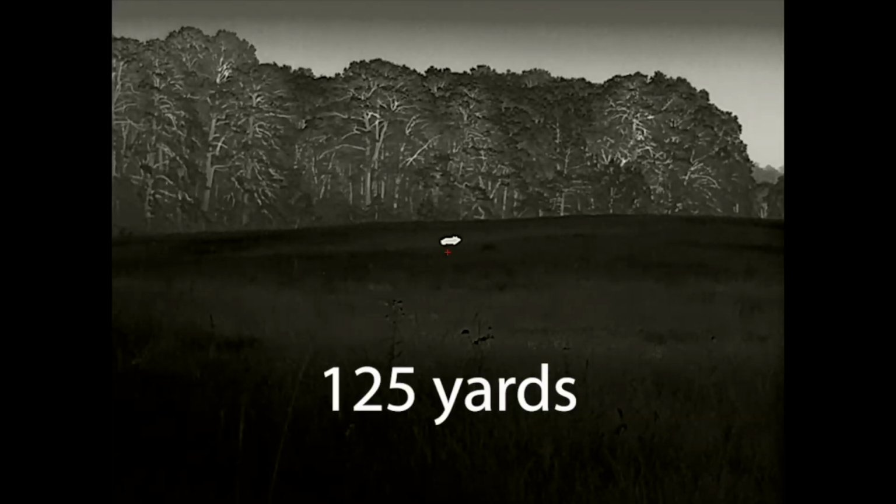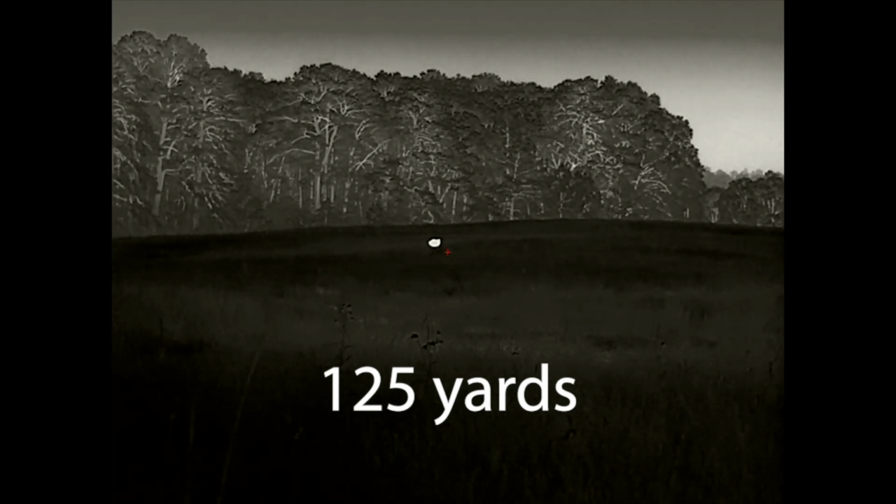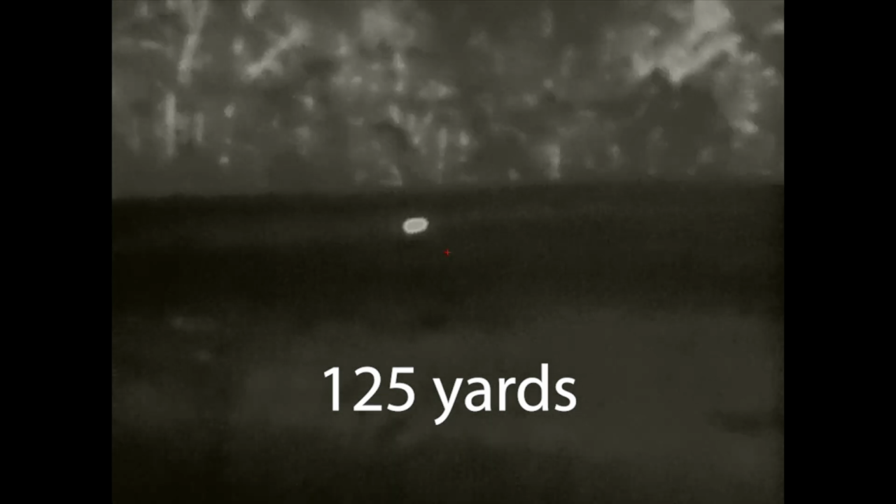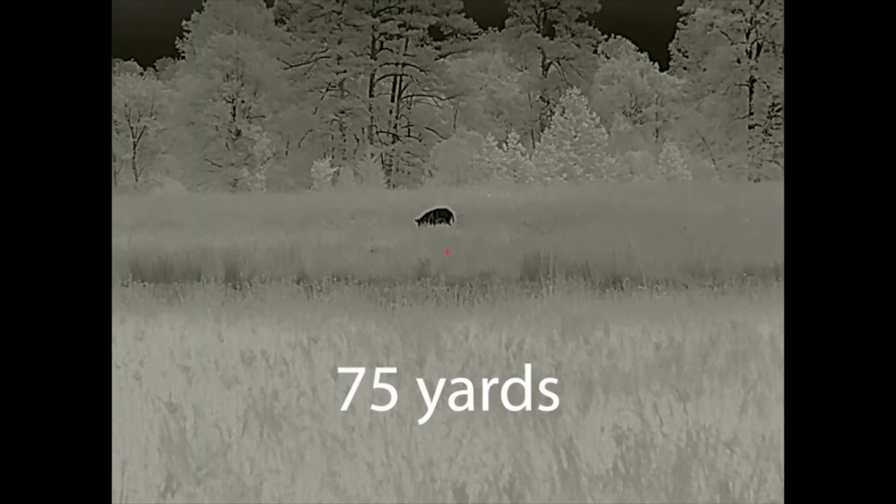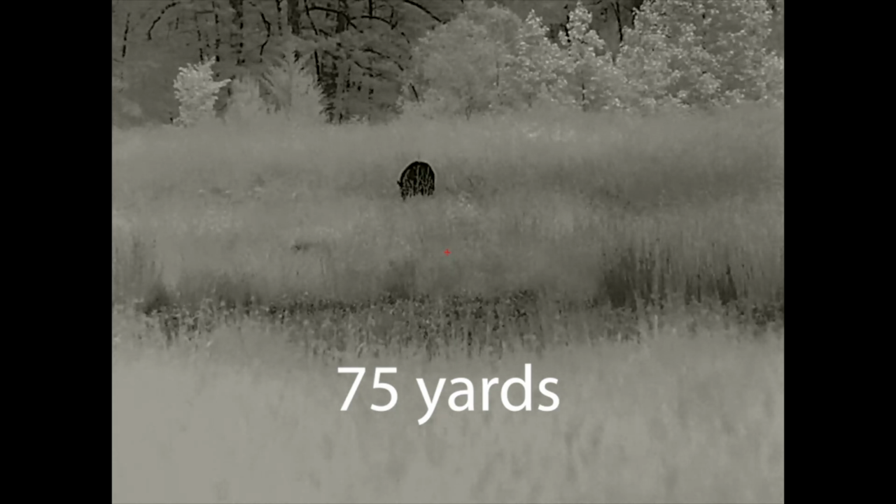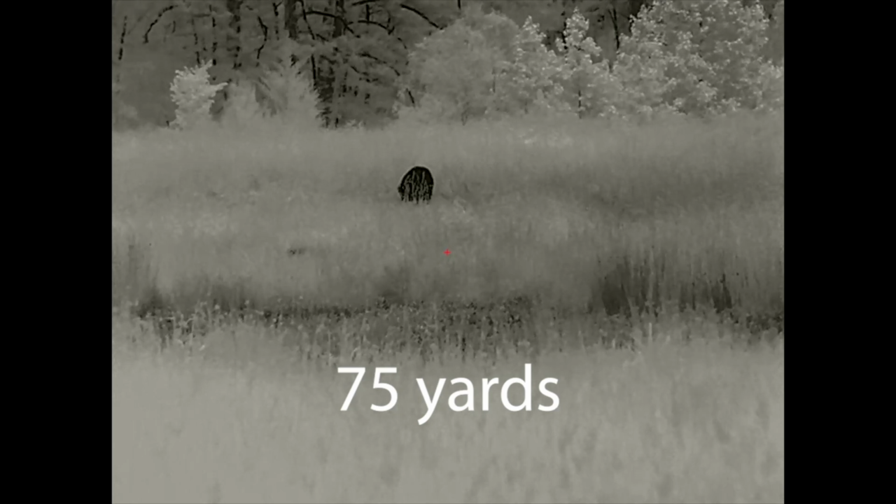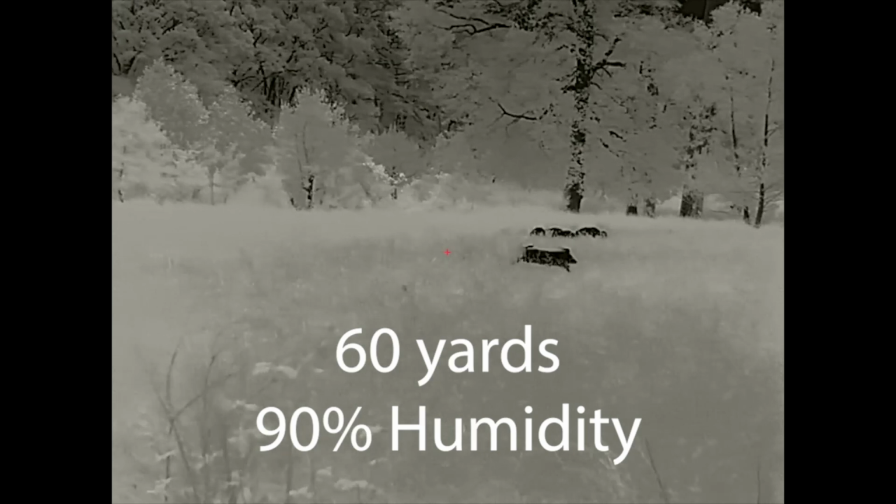ID range. This is where Hans and I say what we estimate the identification range is. We try to be conservative. We try to be realistic. Mileage may vary. With experience, you may ID out a little bit further. In bad conditions, or if you're a little newer to thermal, you might not get quite the same ID range, but we're going to say it's 500 to 600 yards pretty easily once you've zoomed up to that 3 power lens.